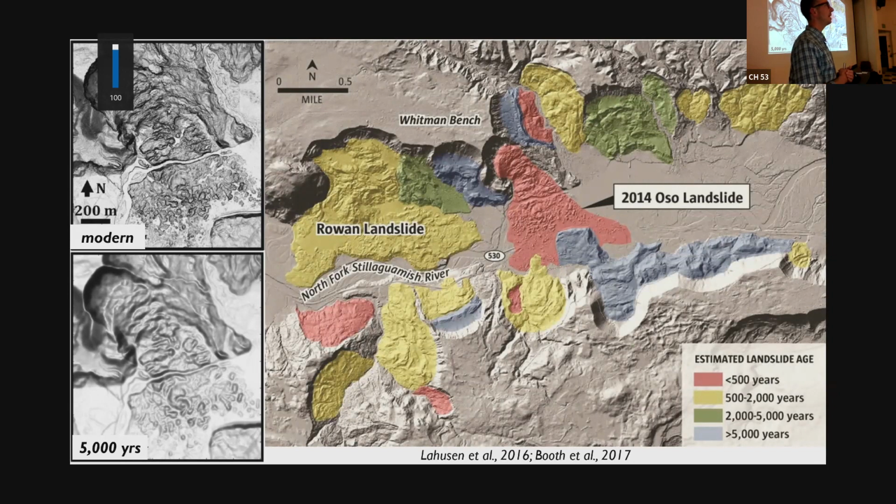And this was on the front page of the Seattle paper when they were able to do this work. So the most recent ones, young ones in red, few hundred years, all the way to older ones greater than 5,000 years in blue and so forth.